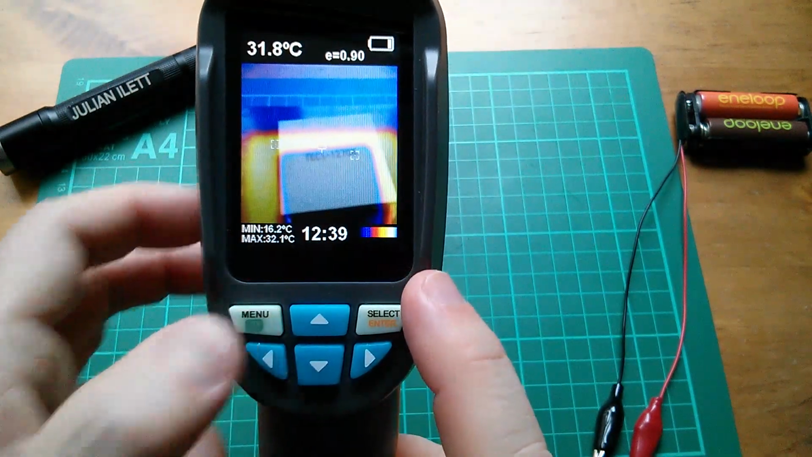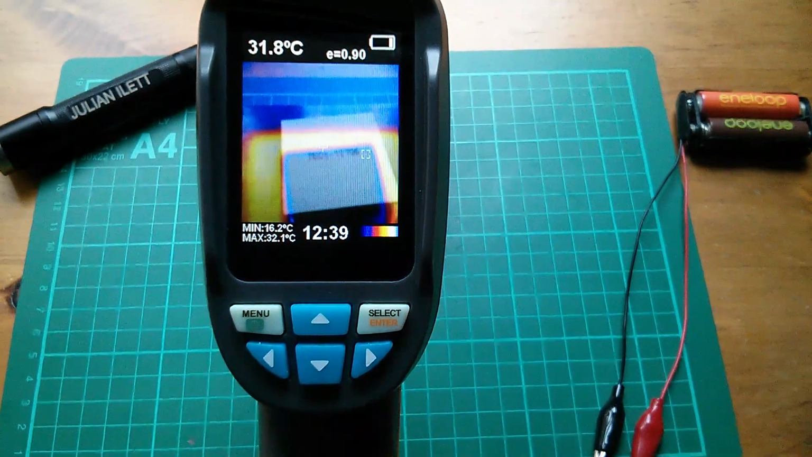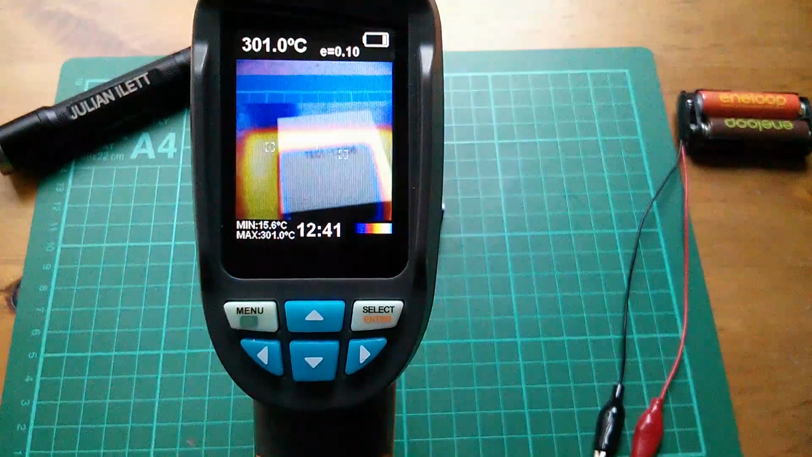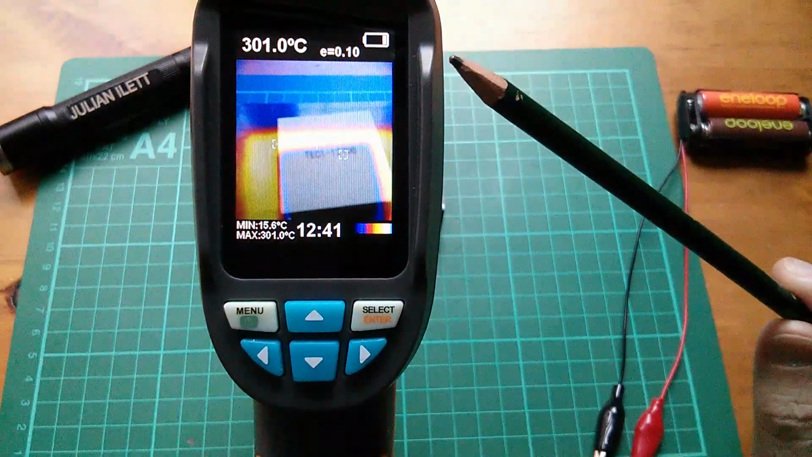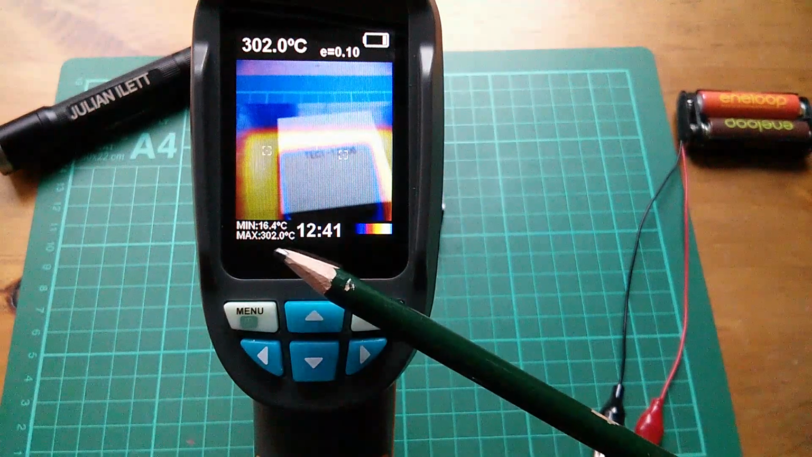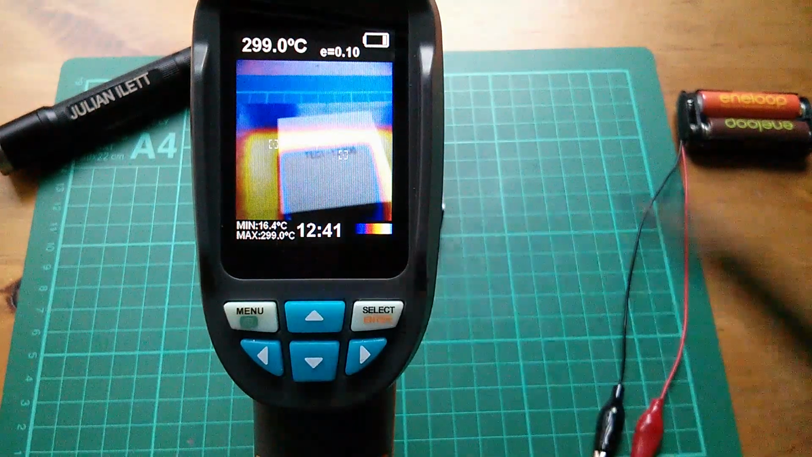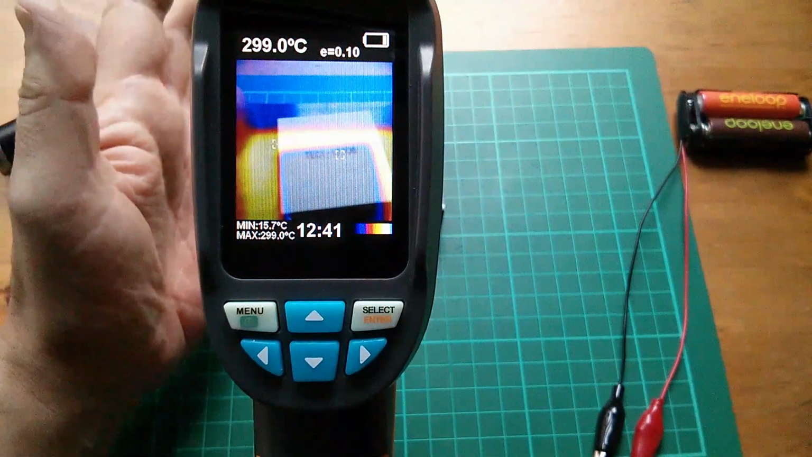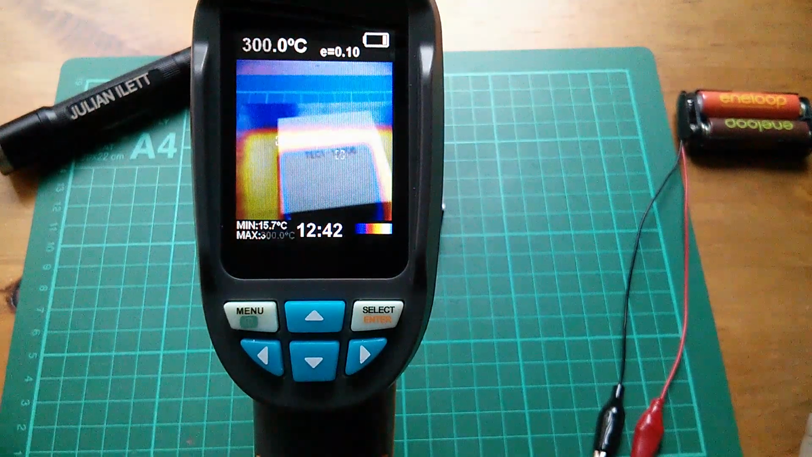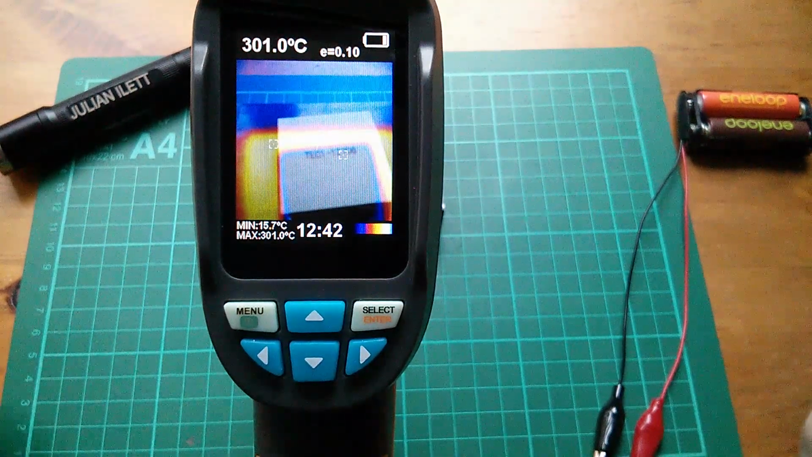Okay, that's it. So emissivity is now 0.90. Oh, well, that doesn't appear to have changed anything. Minimum 16.2. And now an emissivity of 0.1, and that's still reading 15 point something, but the maximum temperature has massively shot up to 300 degrees, which it clearly isn't because I can touch that heatsink. So emissivity appears to affect the higher temperatures more than the lower temperatures.